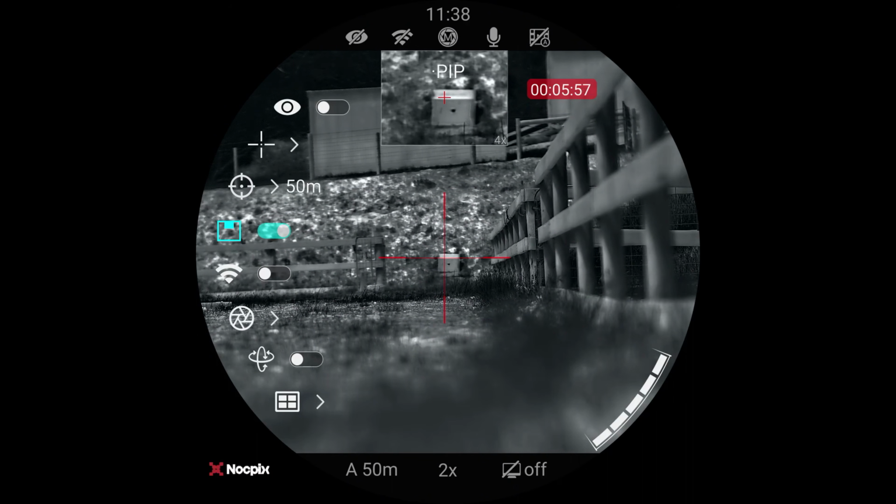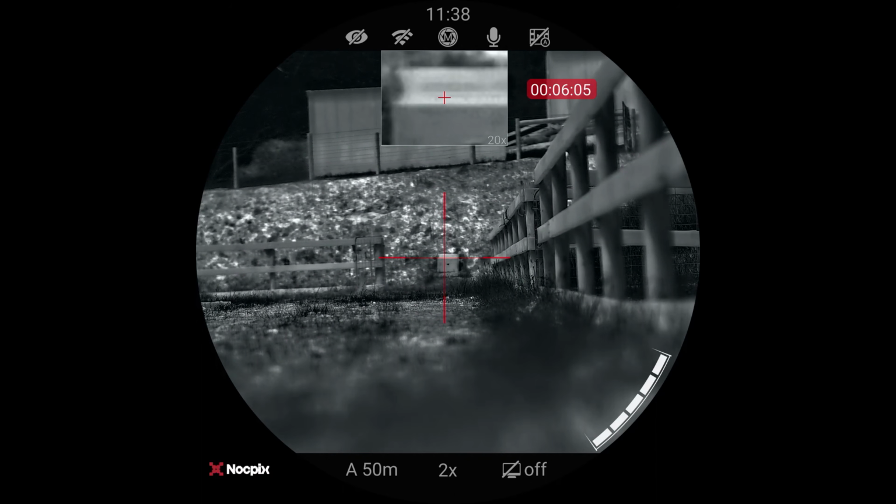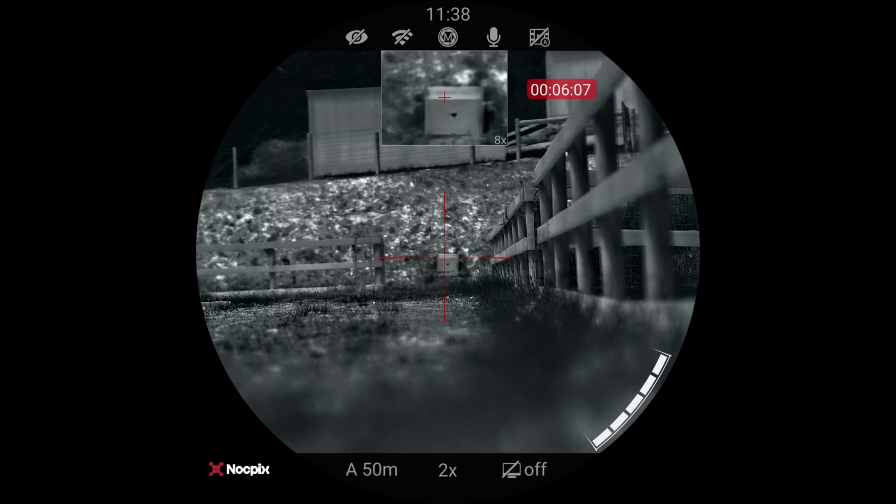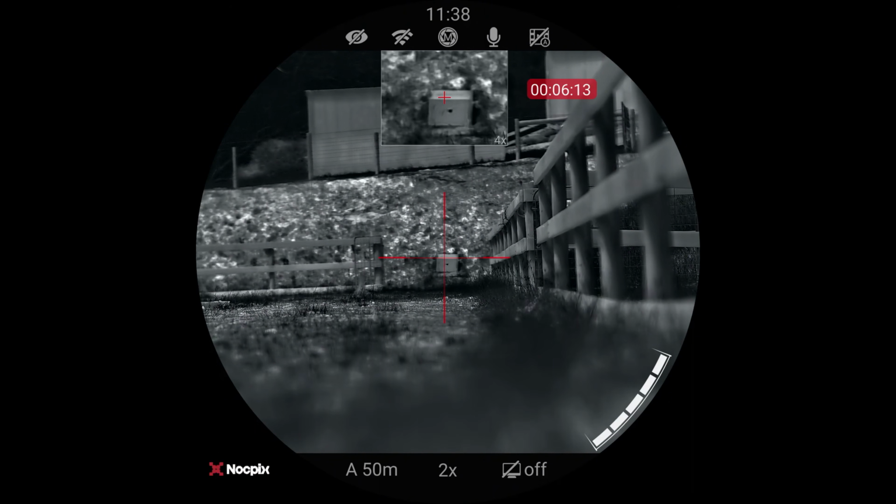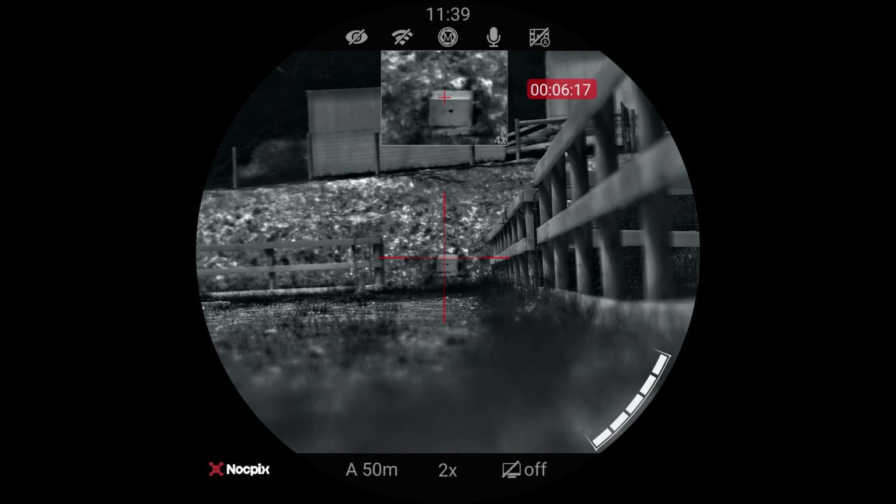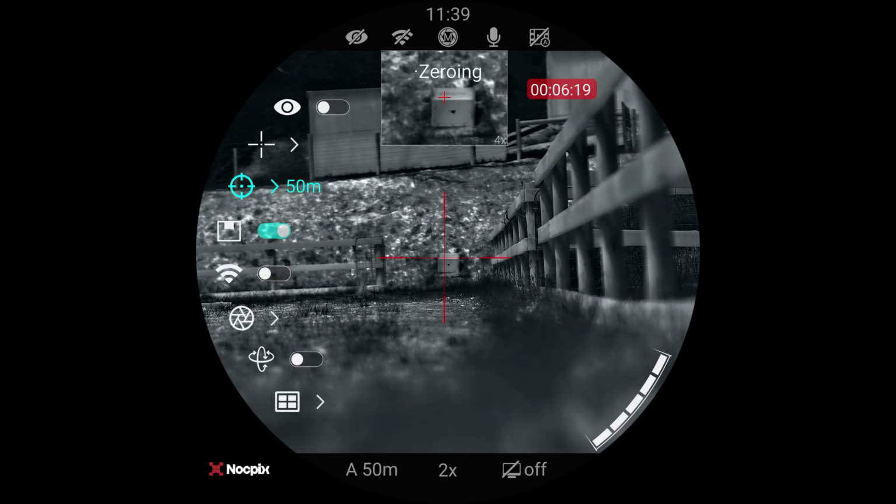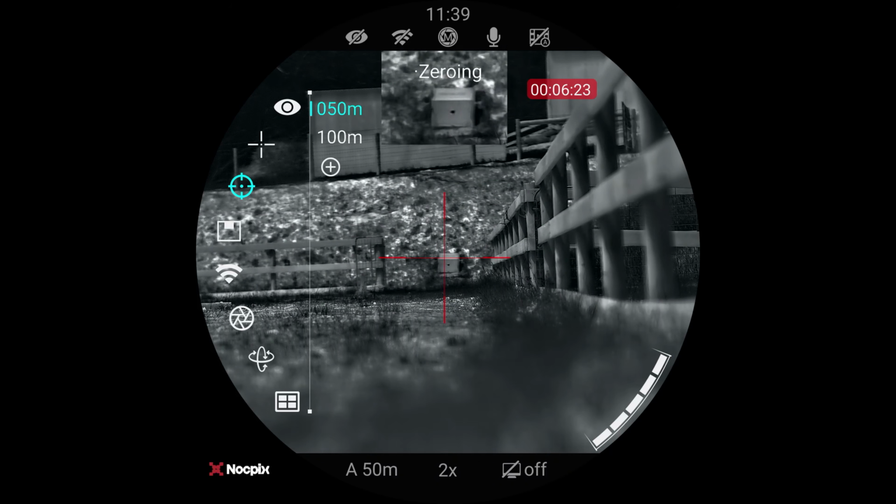Now, with our picture-in-picture, I'm going to jump out of the menu for a second and show you. It's changed a little from the infrared days where you used to have picture-in-picture and the base magnification, the big picture, would also zoom. Now it's only zooming the picture-in-picture, so you get to retain that nice wide field of view, but zoom in on that little picture-in-picture. Handy if you're looking for some precision shooting or so on. Not zeroing. I just want to turn the picture-in-picture back off.